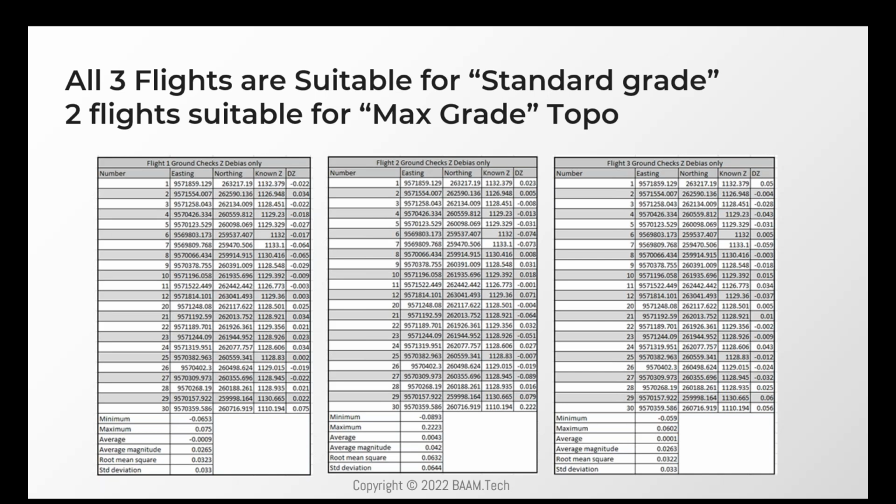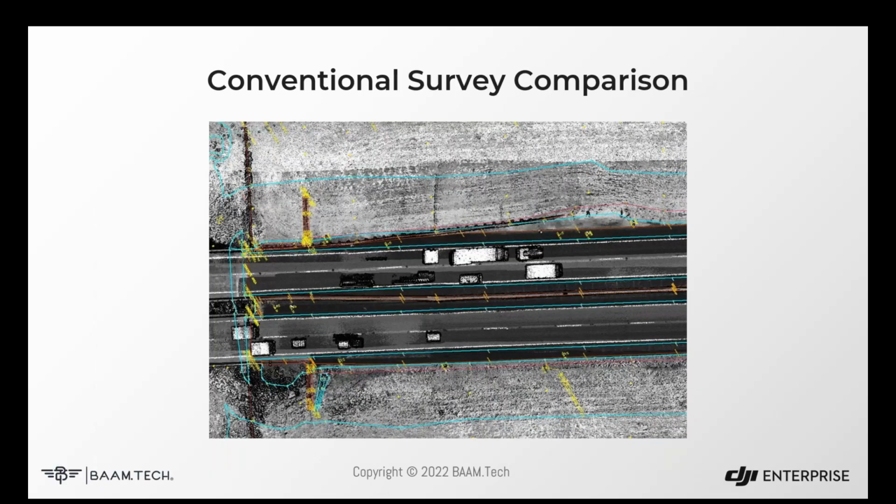We actually had one outlier point we'll talk about later. And the root mean square error on that was around 600ths of a foot. And the final flight, which surprised me on the repetitive scan, still had a root mean square error of about 300ths of a foot.